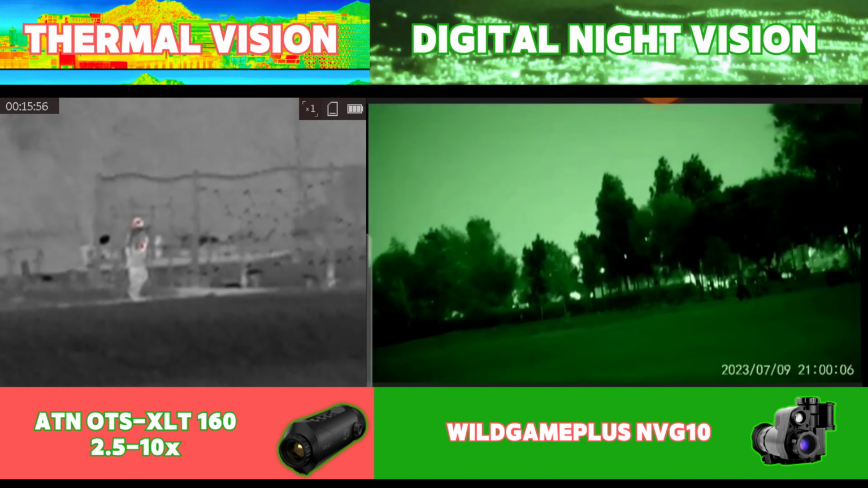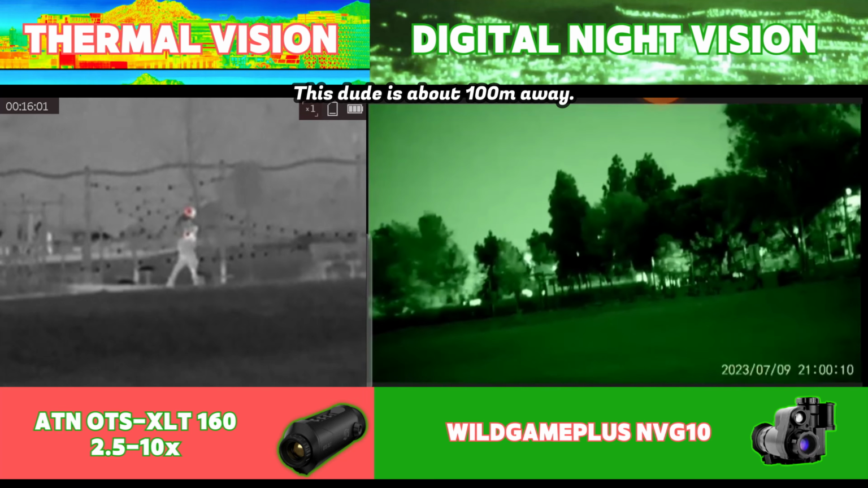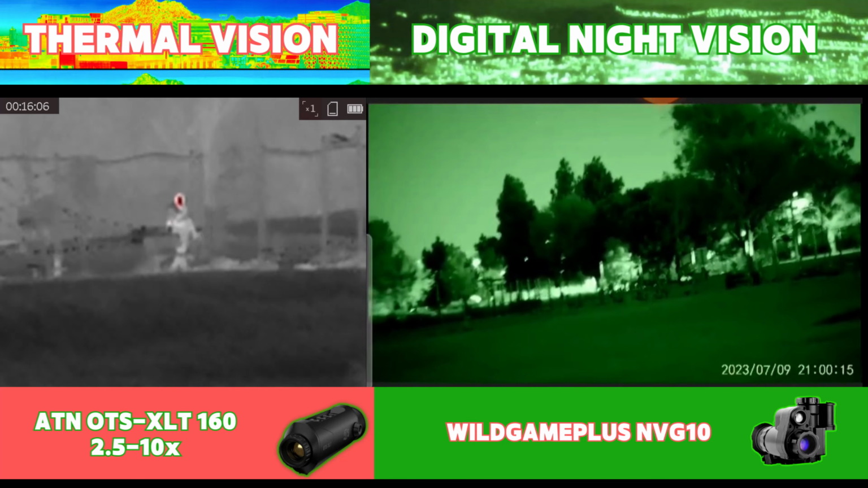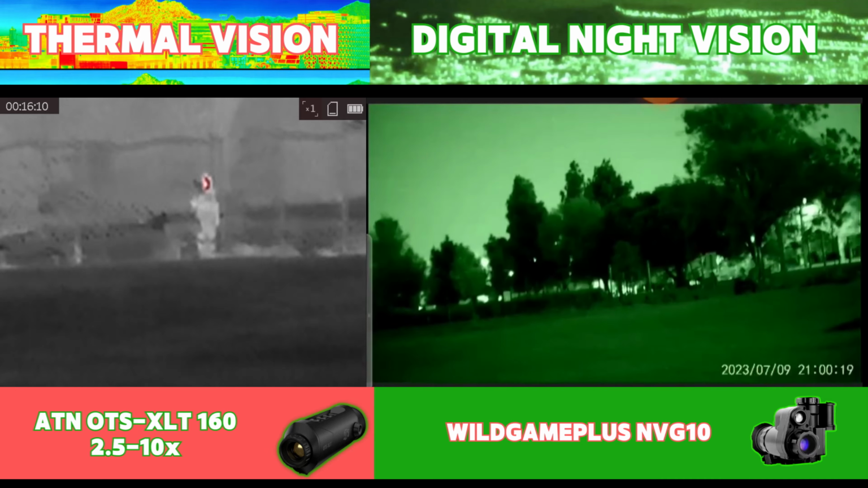Now we've got our eyes on a person at about 100 meters, and it's clear that the advantage between the two devices definitely has to go to the thermal, and there's a particularly strong heat signature coming off the face and the rest of the body, and if it weren't for the silhouette, it would be significantly tougher to spot the person with digital night vision.